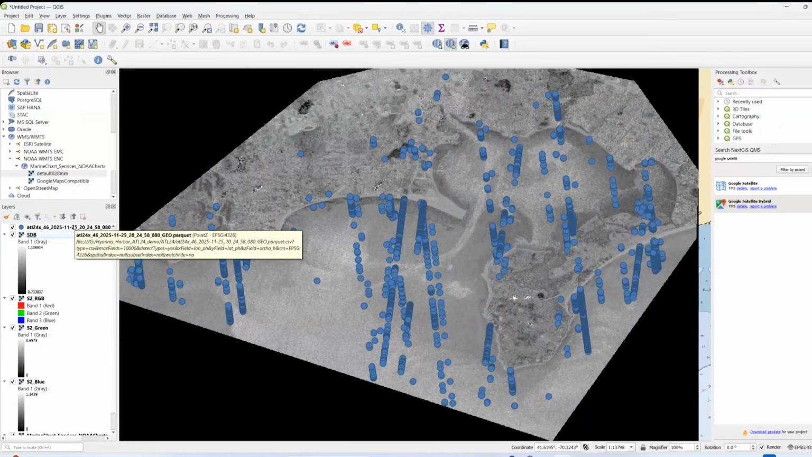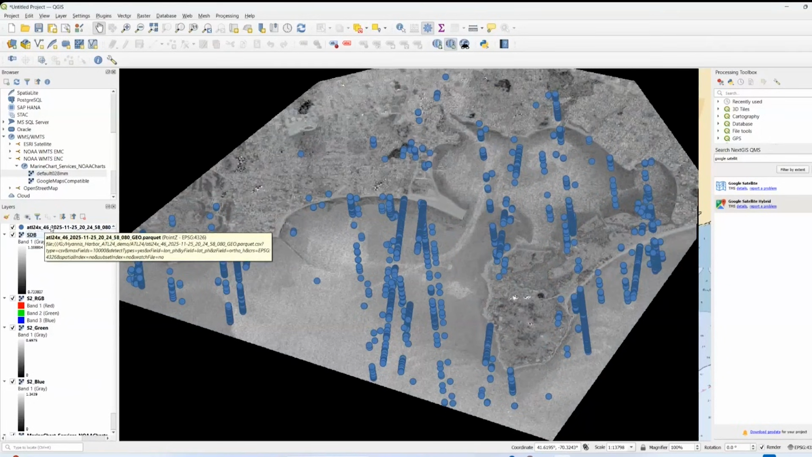We want a layer that has the ATL24 heights. I should have mentioned, by the way, in the ATL24, the heights are orthometric heights based on the EGM08 geoid model. So those are actual datum-based heights. And then the pseudo bathymetry, that's not. Those are just sort of relative values. But what I want to do is create a layer that has both of those together.